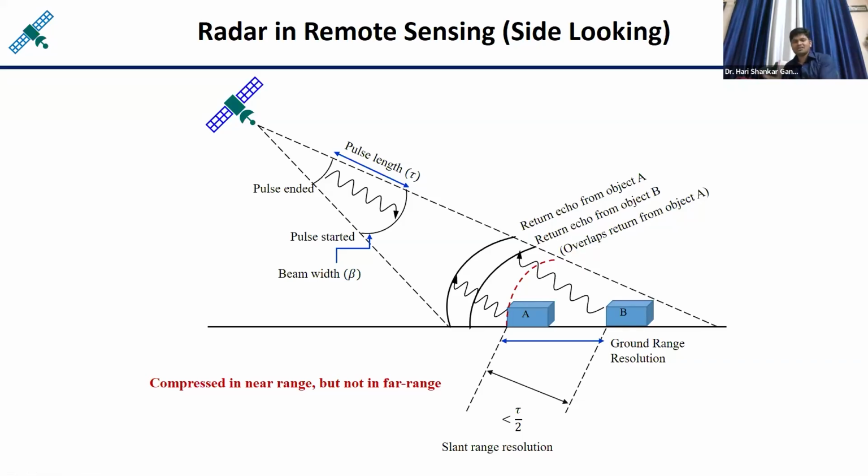It may be left looking or right looking. Suppose the satellite is moving in this direction. If it is capturing on the left side, then it is called a left looking radar. If it is capturing the images by looking in the right direction, then it is called a right looking radar. Okay, there are advantages, because we want to utilize the ranging capabilities here.